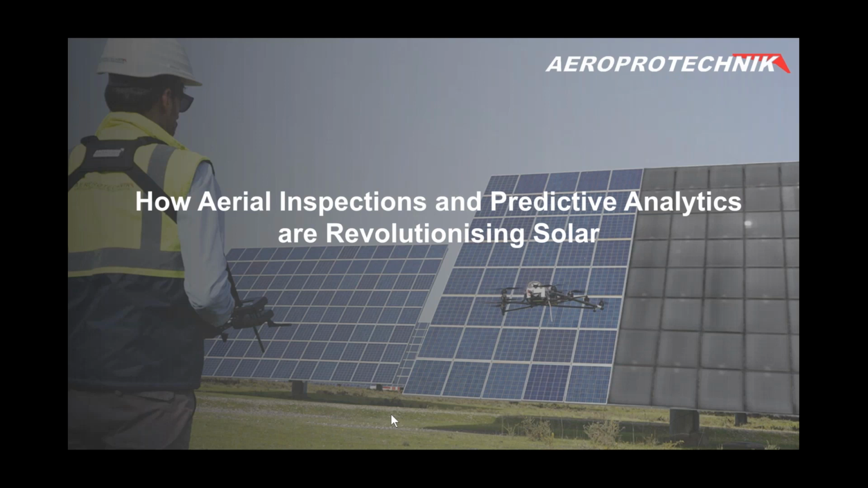We carry out an annual thermography campaign in each of our plants, coordinating with Aeroprotechnik to carry out this test at the time of the year with the most radiation, and thus facilitate the work. Once the tests are complete, they share the results obtained based on our indications about each project independently. So it will be a pleasure to share this time with all of you and answer any question you may have.